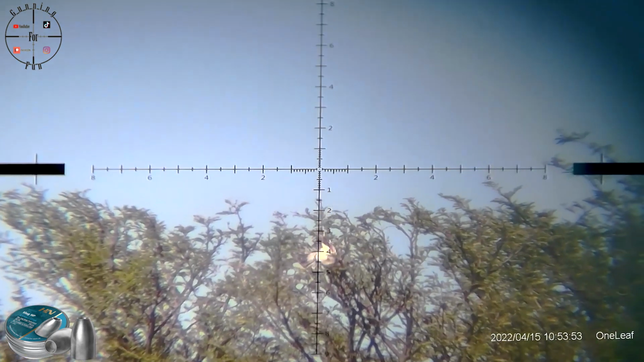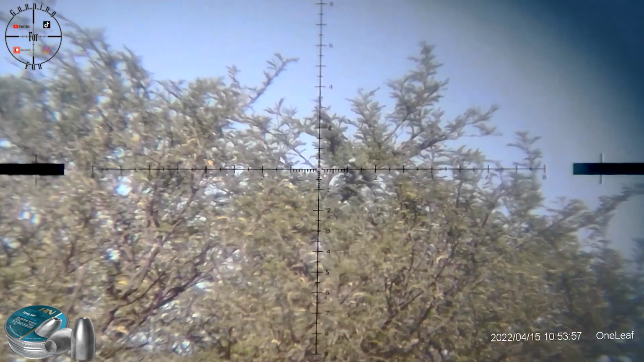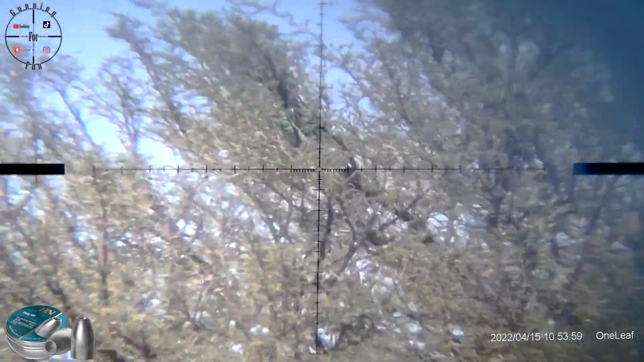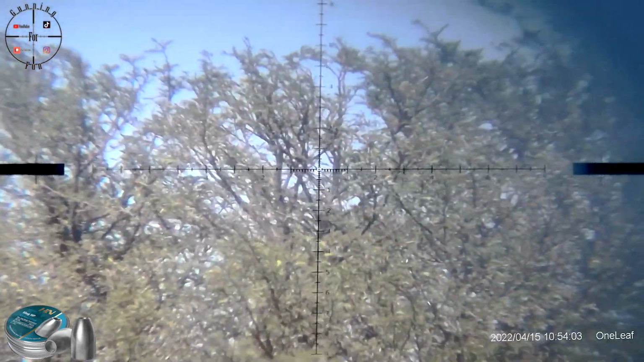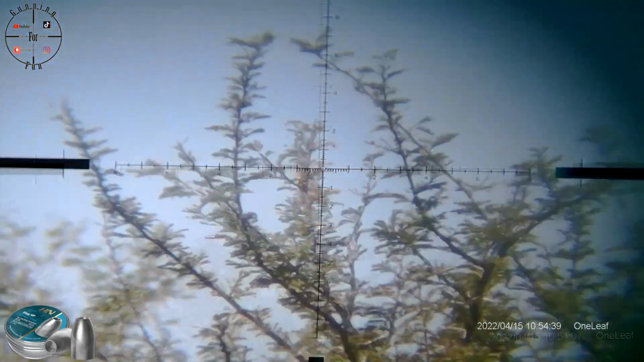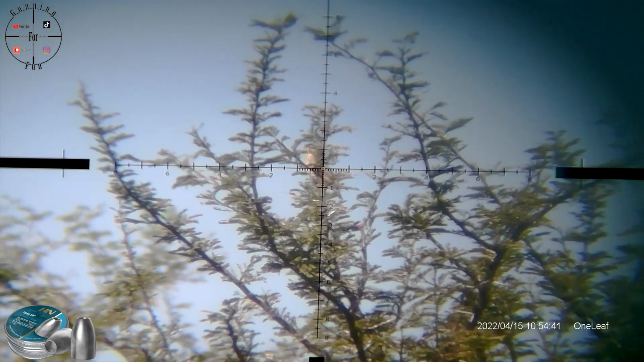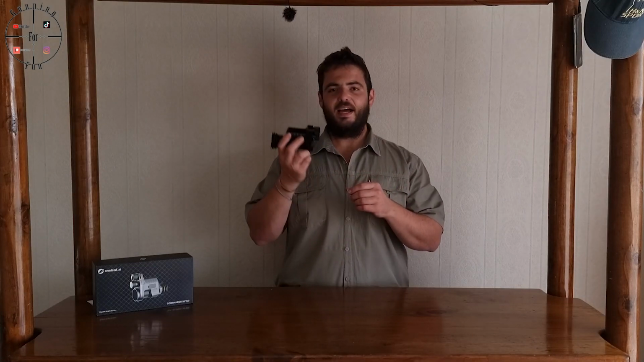Down. Okay, not bad. First one was a bit low. Didn't think about the height because I'm laying quite flat, but I'm pretty happy. Gone. I'm almost done telling you about all of the stuff that this little awesome gadget has.